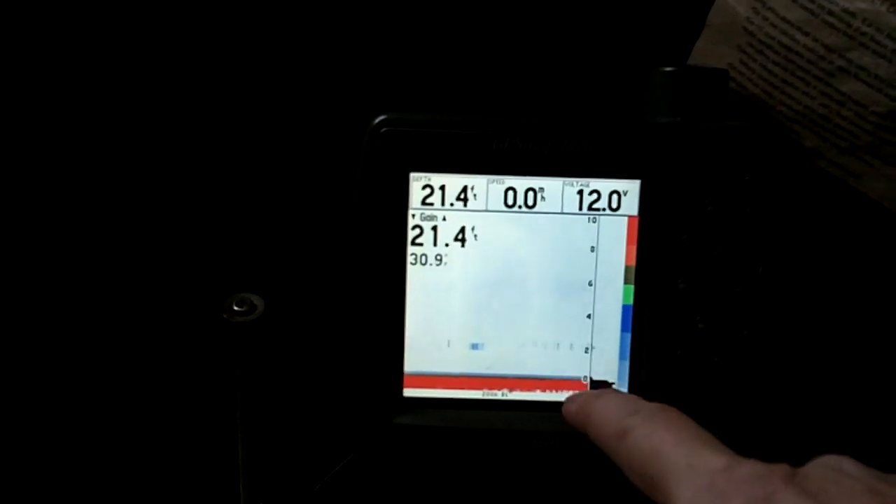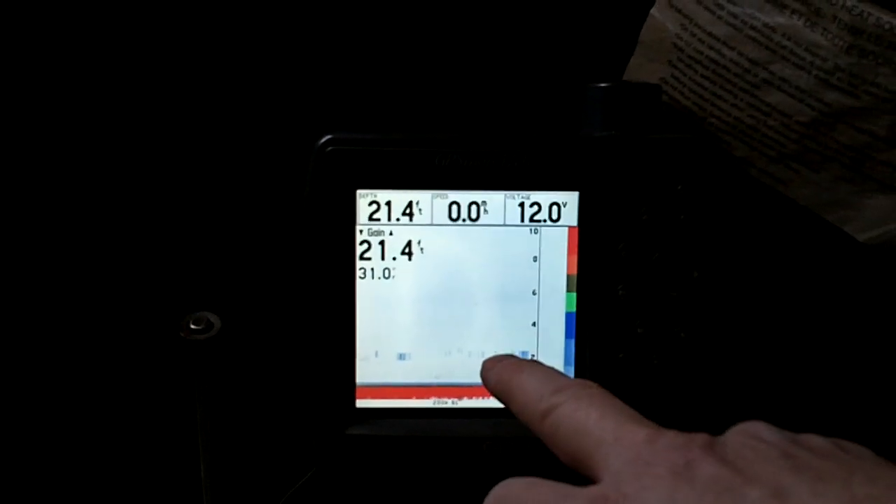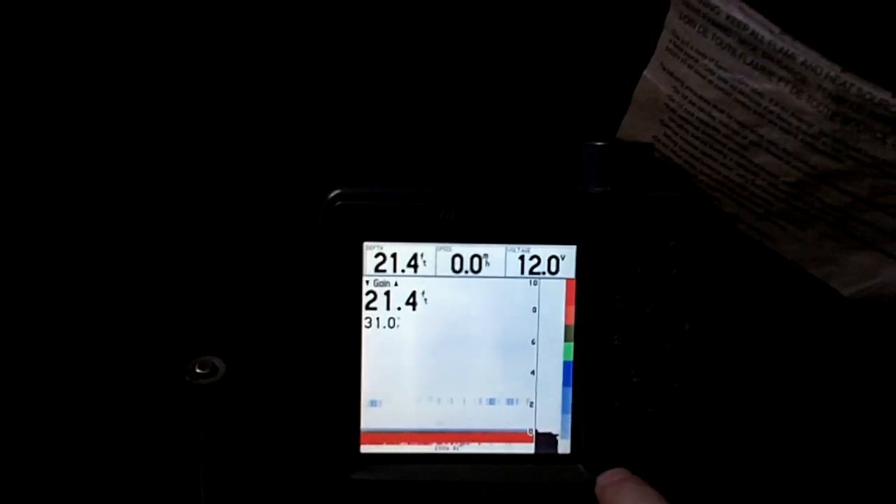The cool thing about this Garmin, it's the same one I use in my boat. So when I find a cool spot, I mark it on the GPS, and then I can use it while I'm ice fishing, because I just hit a button and you go to your maps. Plus it takes lake maps.